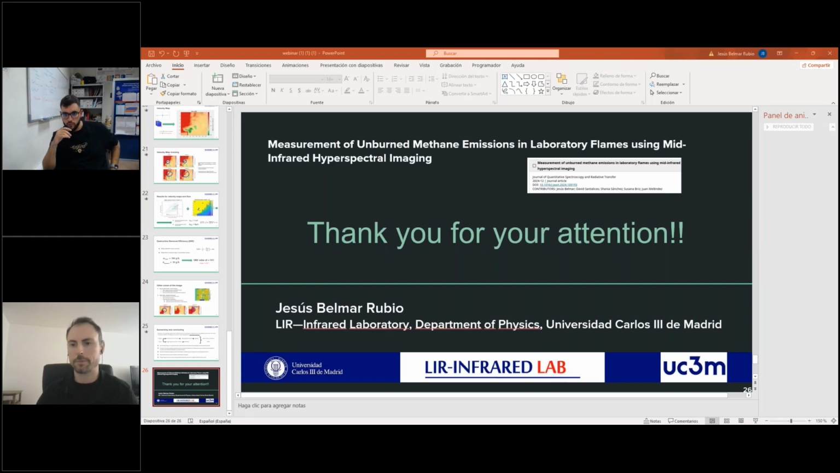Yeah, we tried extractive methods too, and with our remote sensing method, we view the mechanism of how unburned methane is generated, as we said in the presentation. We can see the path of the pockets, like he said, because we define control lines to get the path that crosses the surface that we define.